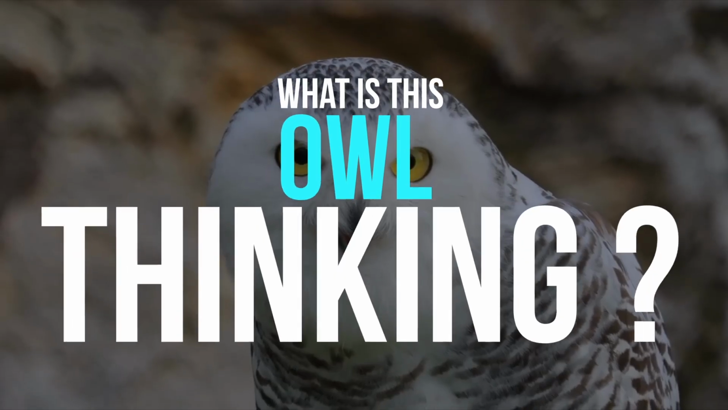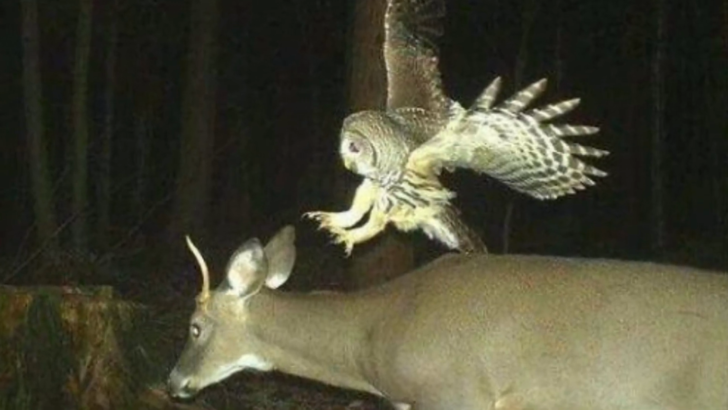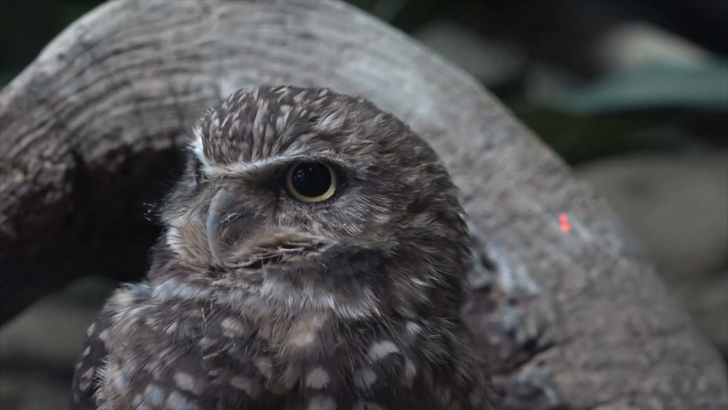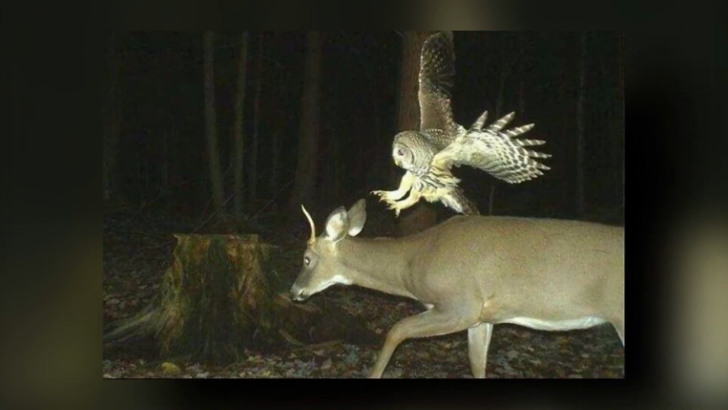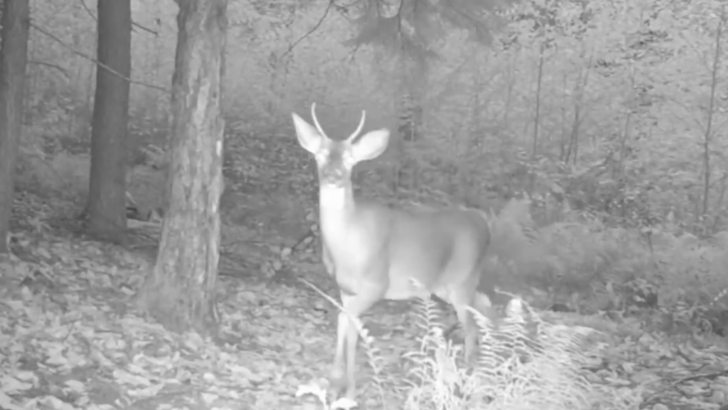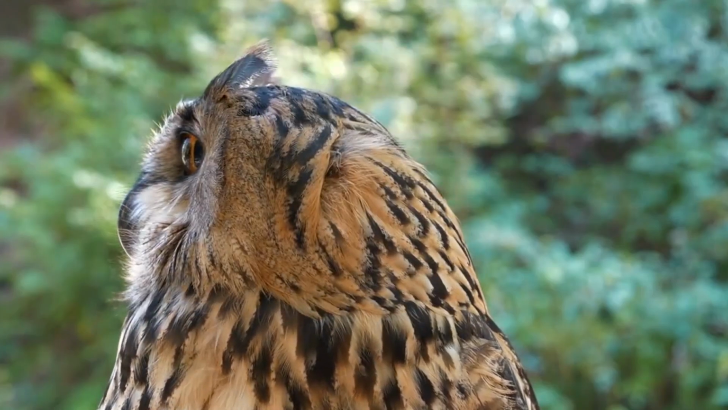What is this owl thinking? We really have to wonder what exactly this owl is planning here. Considering owls can see in the dark and are very efficient hunters, it seems very odd that this one is seemingly about to strike a deer. It really looks like this owl is biting off way more than it can chew, but it's possible the deer just walked into the shot at the wrong moment, blocking our view from a smaller animal like a mouse that the owl is actually aiming for.